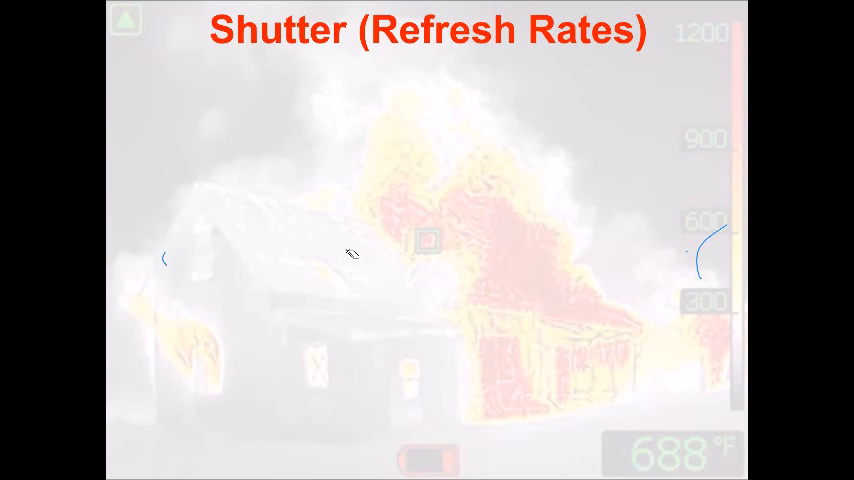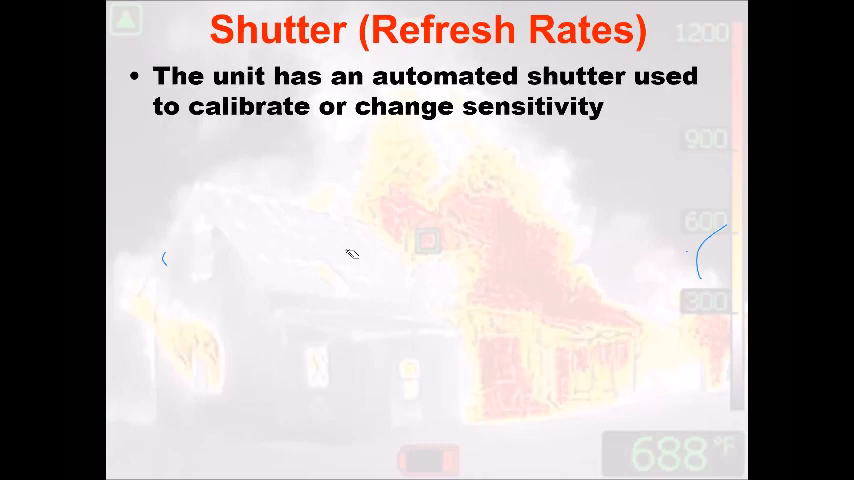If you turn your camera on and you hear this clicking noise, it'll go click, click, or you'll hear it kind of stutter a little bit, or you might see your camera freeze. That's called the shutter. The camera is supposed to do that. The shutter is really important because it helps calibrate the camera. It helps change sensitivity modes.